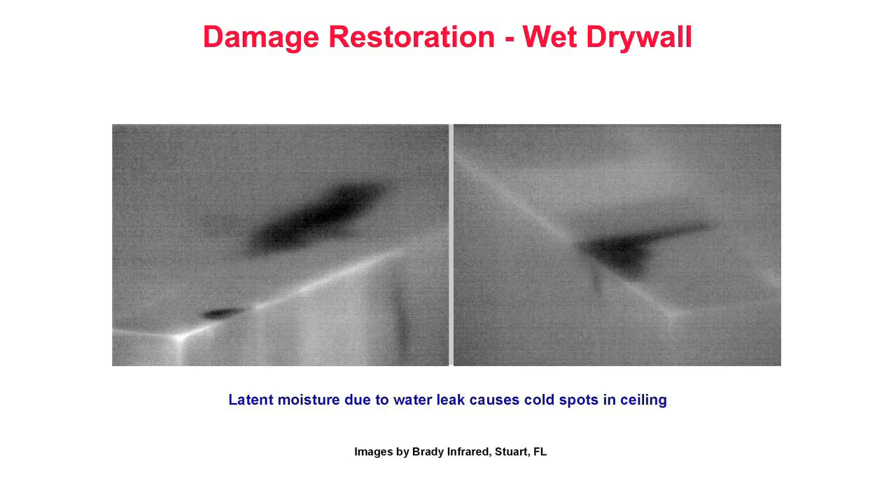In each of the thermal images, we see large amorphous cool areas on the ceiling. These black areas are caused by latent moisture within the drywall. In this case, the wet areas appear cool due to evaporation of the moisture from the drywall. Once again, moisture trapped within building materials may permit the growth of mold or be attractive to insects.